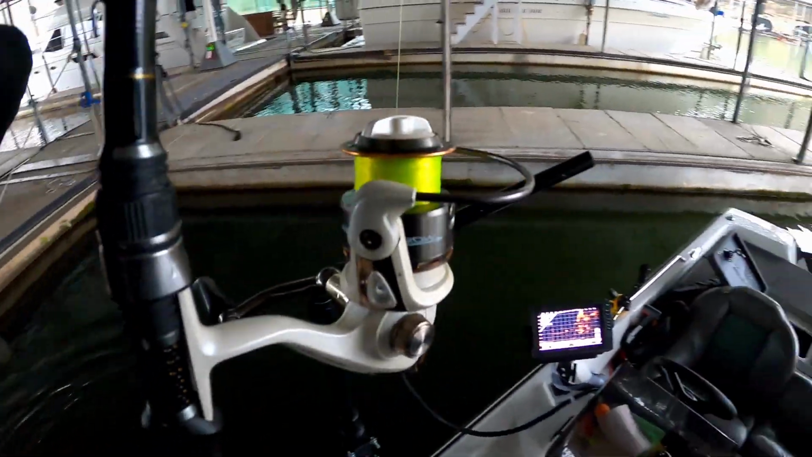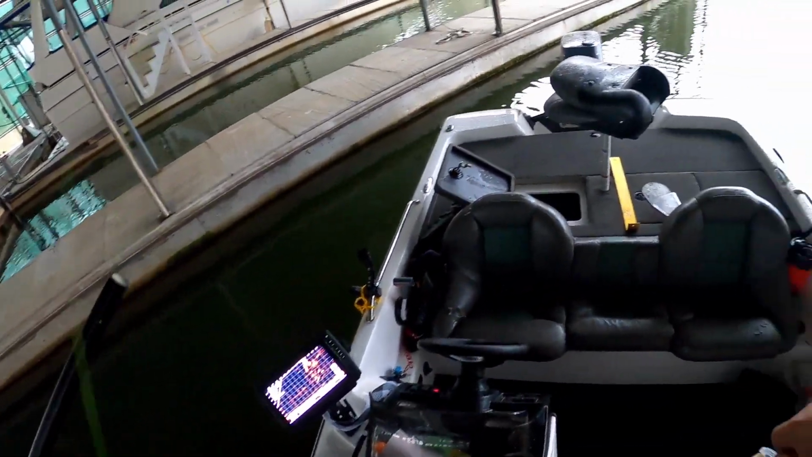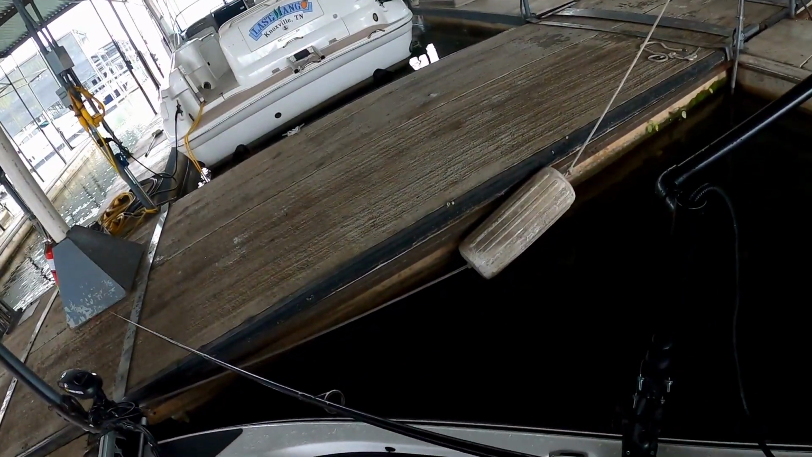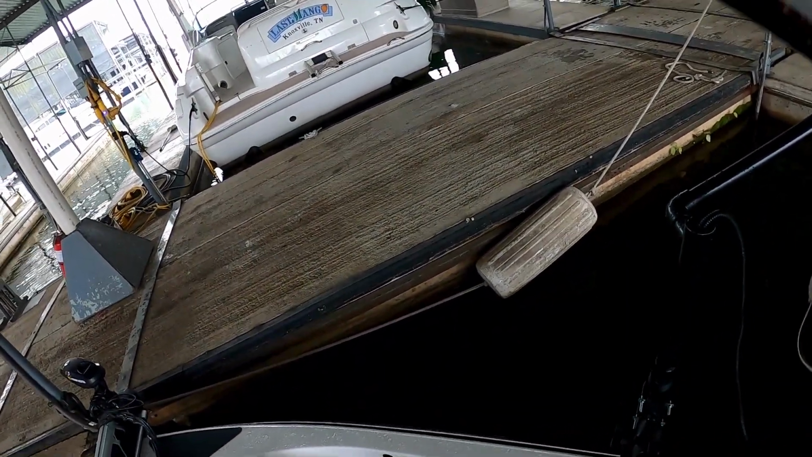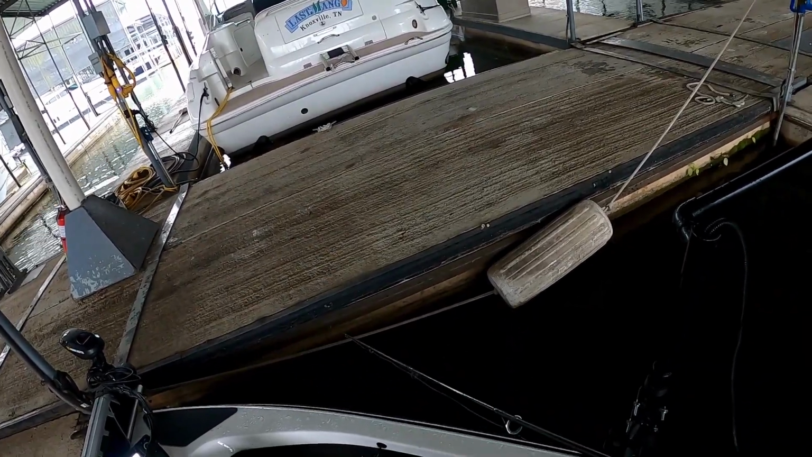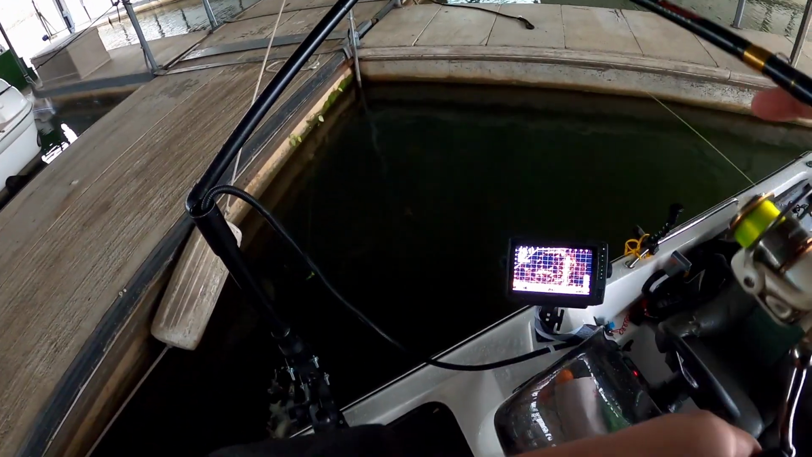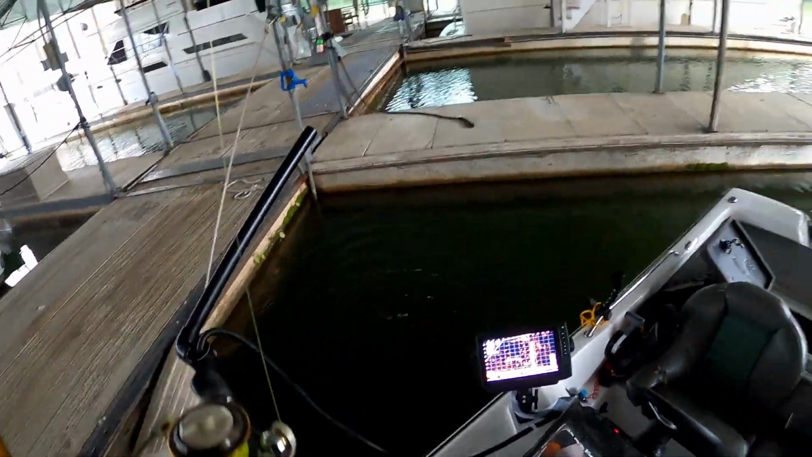Keep or not. I'm gonna measure him and see. That's a little better. That will probably keep.